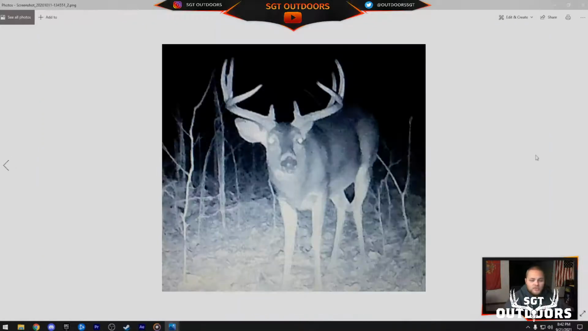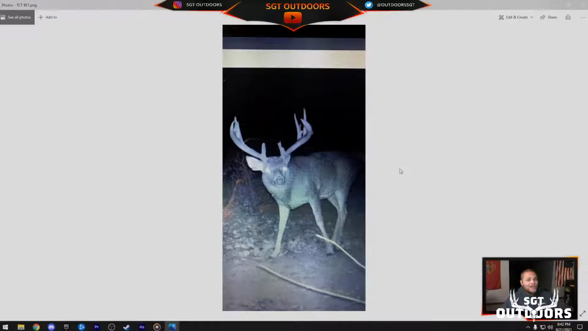So just this, the winner of the night right here, just an absolute beast. Be interesting to know if this is a photo from last year or not. But I mean, it almost looks like it has velvet still. But the size of that deer, absolutely incredible, absolutely insane.